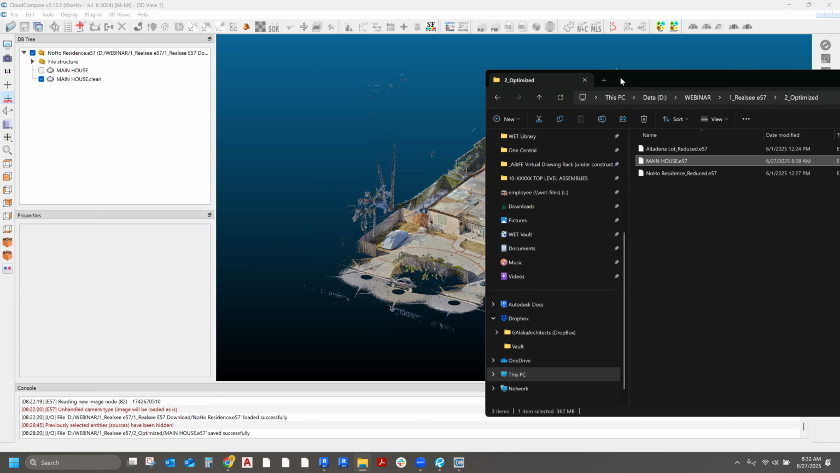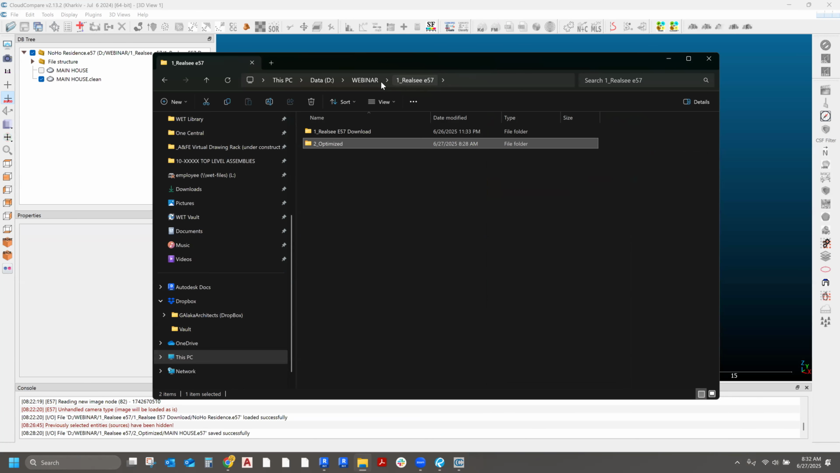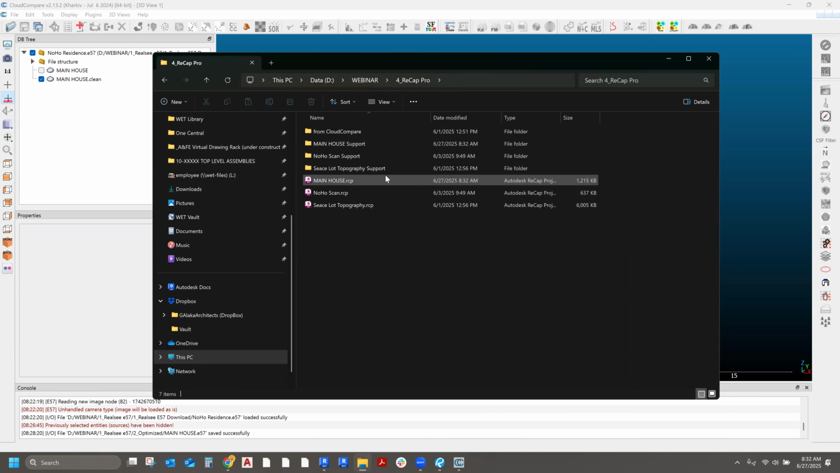And just to show you what that created, if I go to the folder, there it is. I called it main house. So it made a file called mainhouse.rcp, and it also created a support folder. So these two work together, and this file is looking for this file.